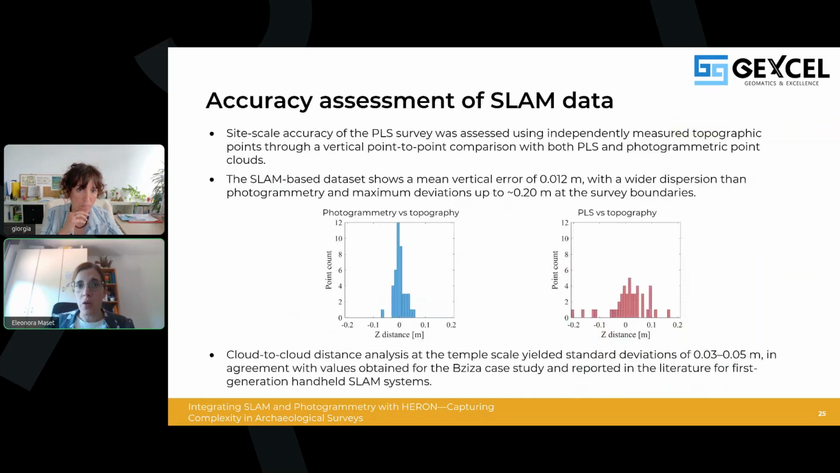For what concerns the accuracy of the point cloud that we obtained from the portable laser scanner, this was assessed using independently measured topographic points. In particular, we performed a point-to-point comparison in the vertical direction, computing the elevation differences between each topographic point and its nearest neighbor on the SLAM point cloud. The same analysis was then applied also to the site-scale photogrammetric cloud in order to provide a consistent reference.